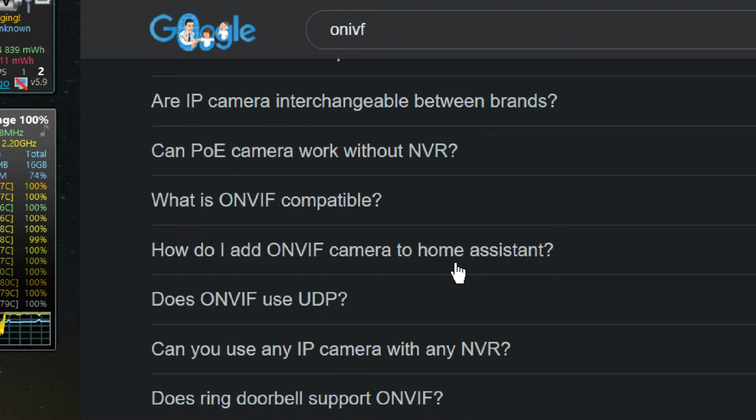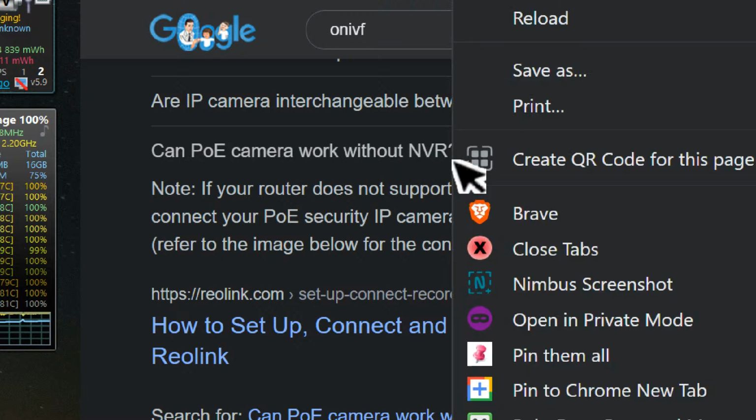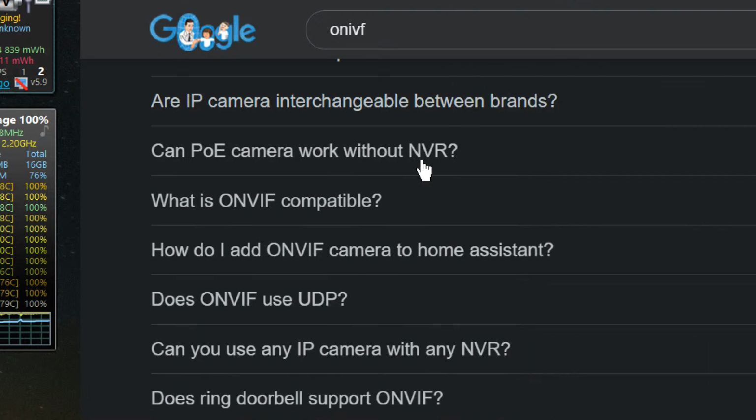Can work without NVR. Well, we're using it without an NVR. I'm streaming it to a web page. So you've heard of PVRs and DVRs. Well, obviously NVR is network video recorder, which is a little box you can get that will connect to what we're doing here with the laptop. Instead, the box connects to each of the cameras and records each of the feeds, right, for security, onto a hard drive.